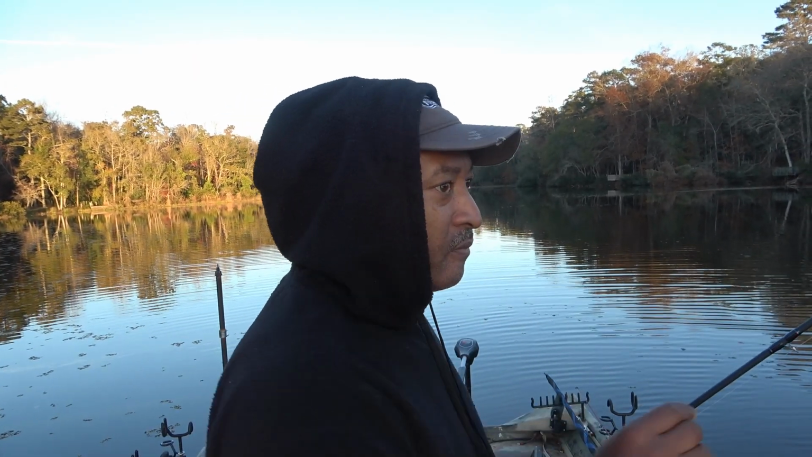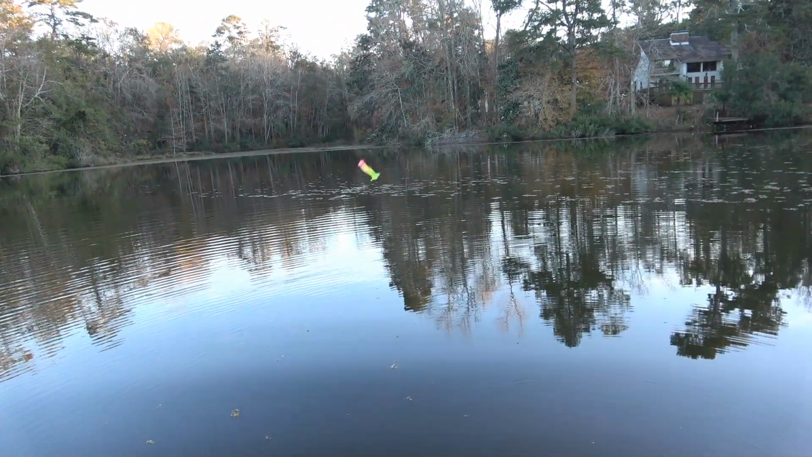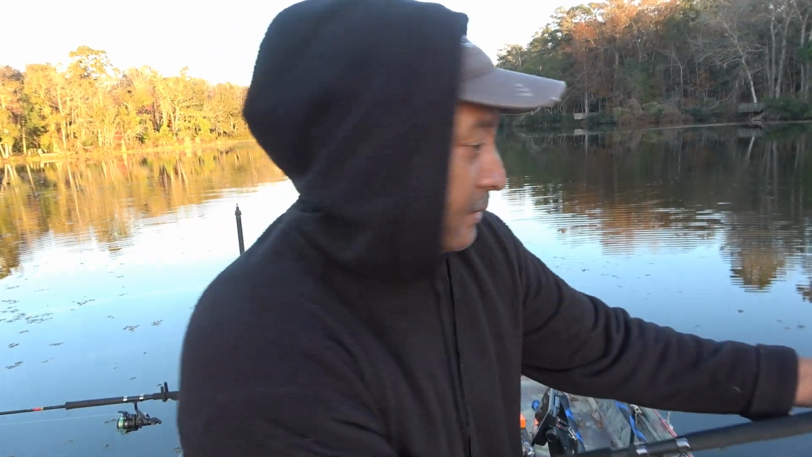So once again, take a look at my bait setup there. I got a green one up here on top, a pink head and a green body. I guess that's acid rain lure down there on the bottom. See if we can catch another one.